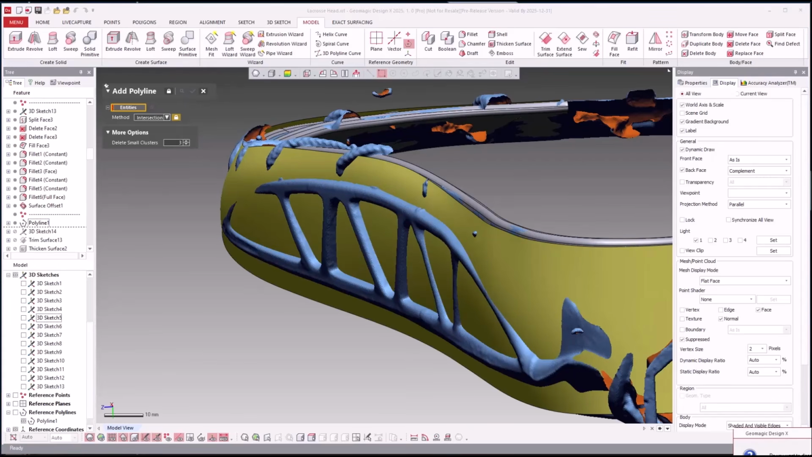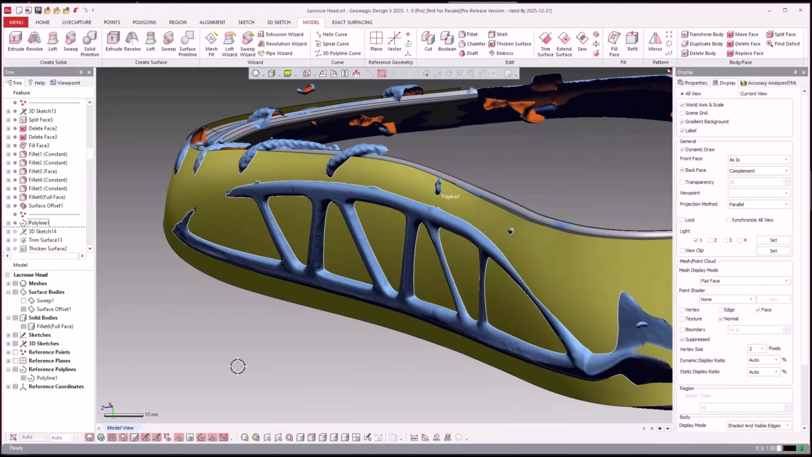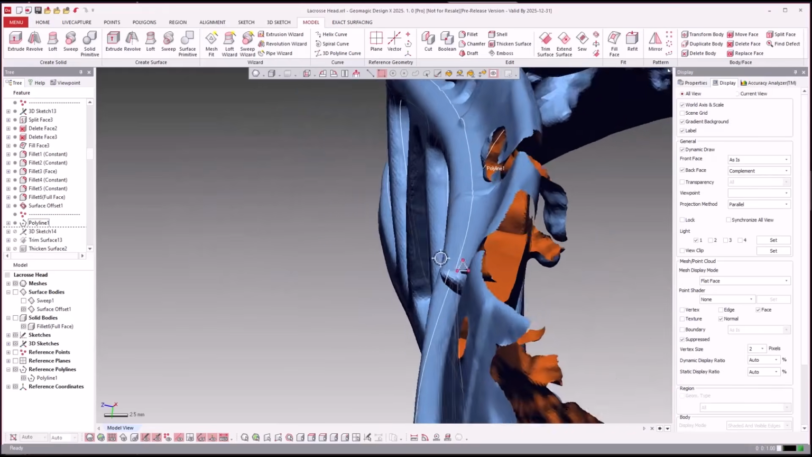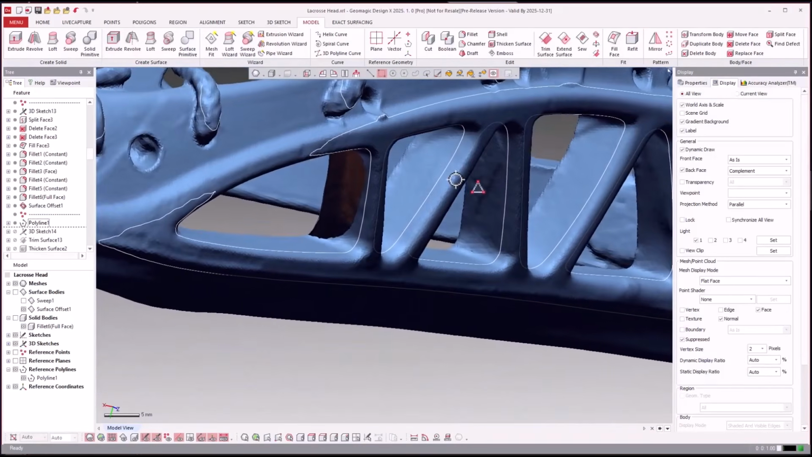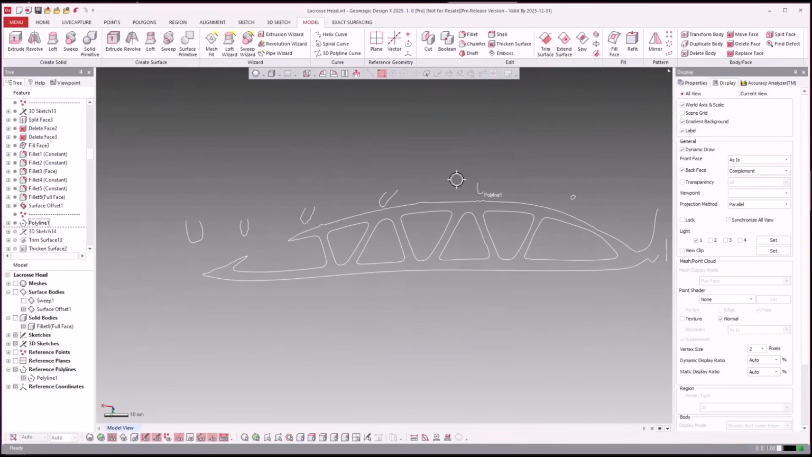So I'll just get out of there and just kind of collapse, do some housekeeping. Now, turn surfaces off, solids. It intersects with the mesh to create a polyline. Even hide that. There we go.